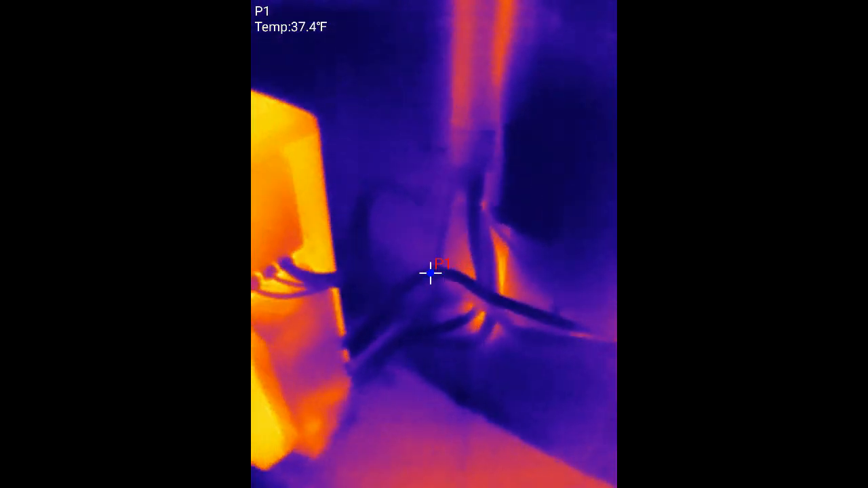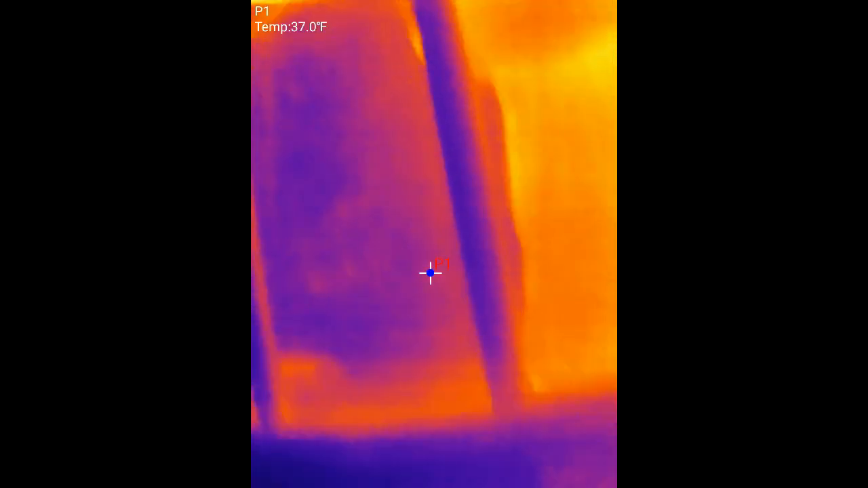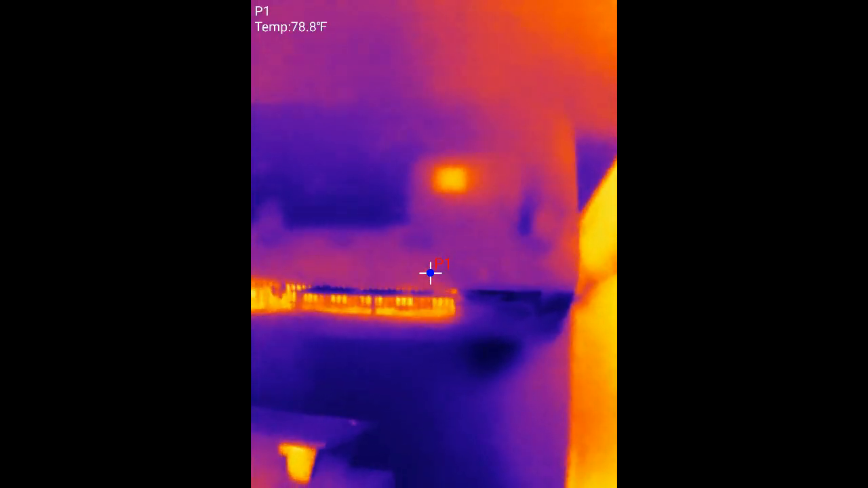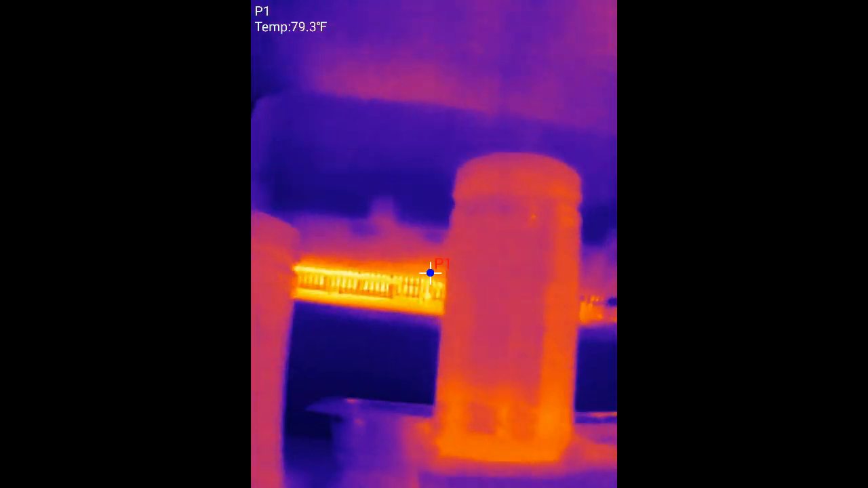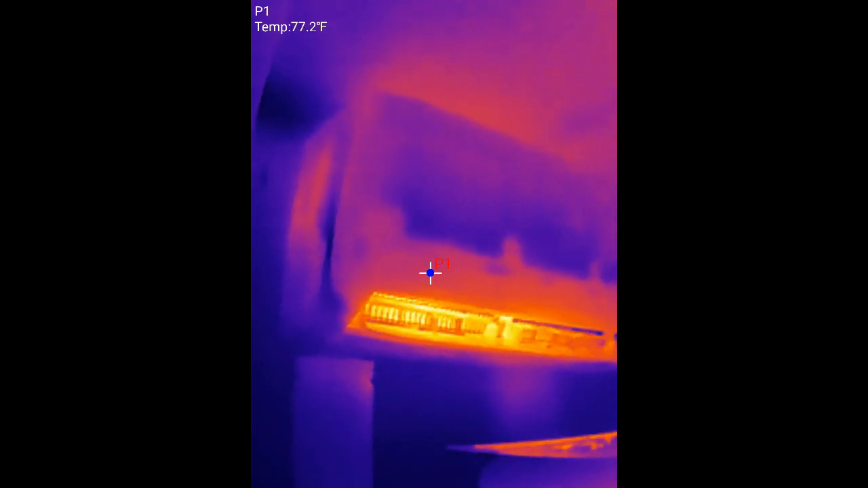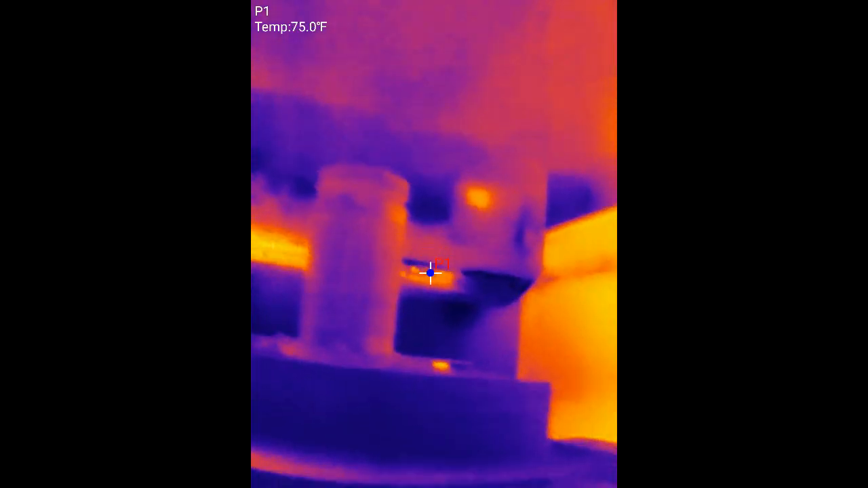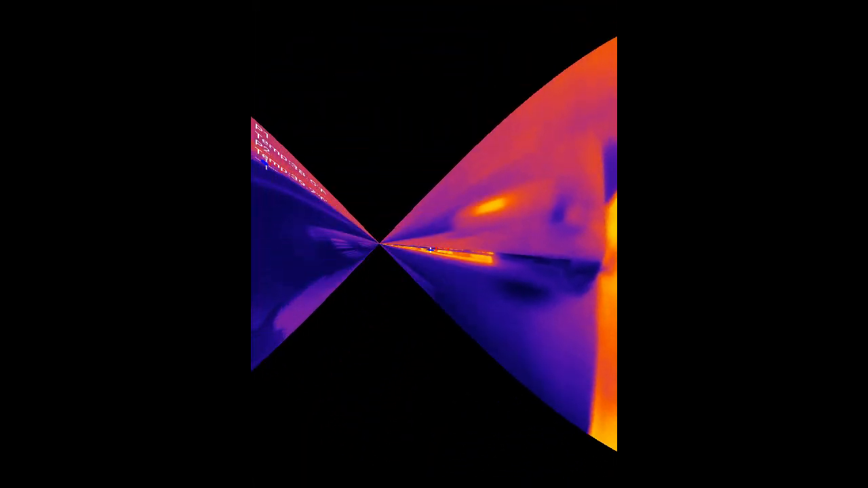There you go. We'll take a look back at the inside quick. Here we are. Pardon the bottles of cocoa oil in the way. Alright, now she's firing back up. She's back in normal mode. So we'll go back and look at the outside. You can see the difference.